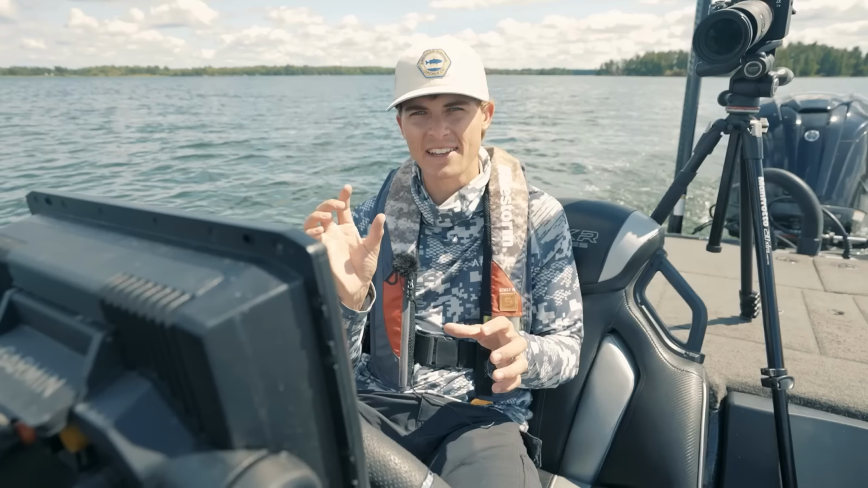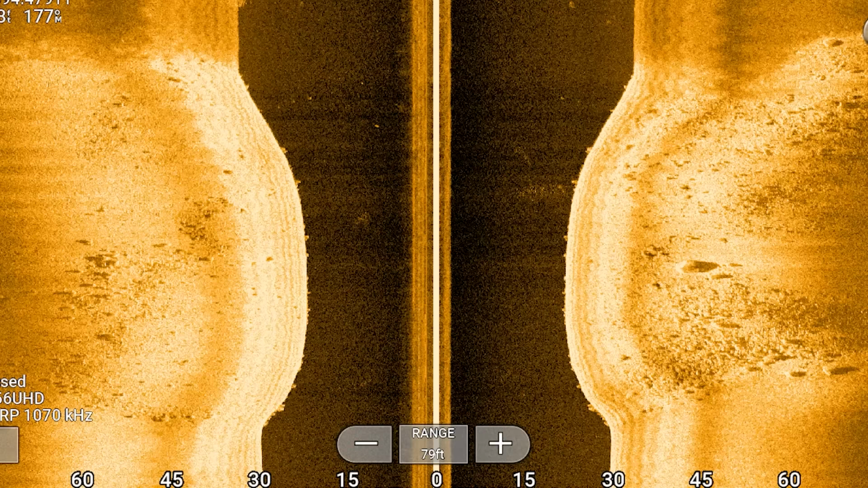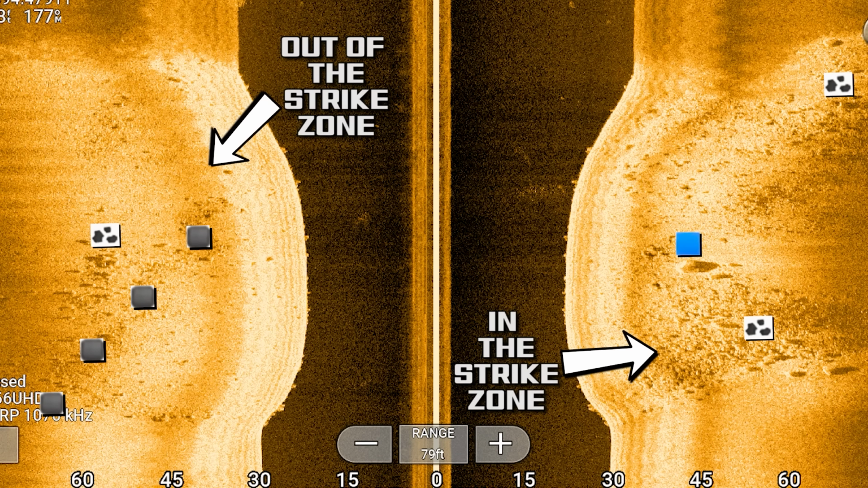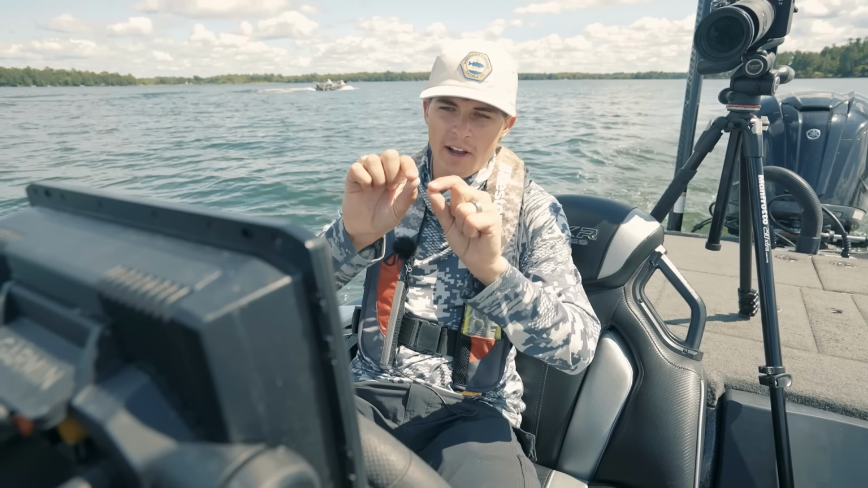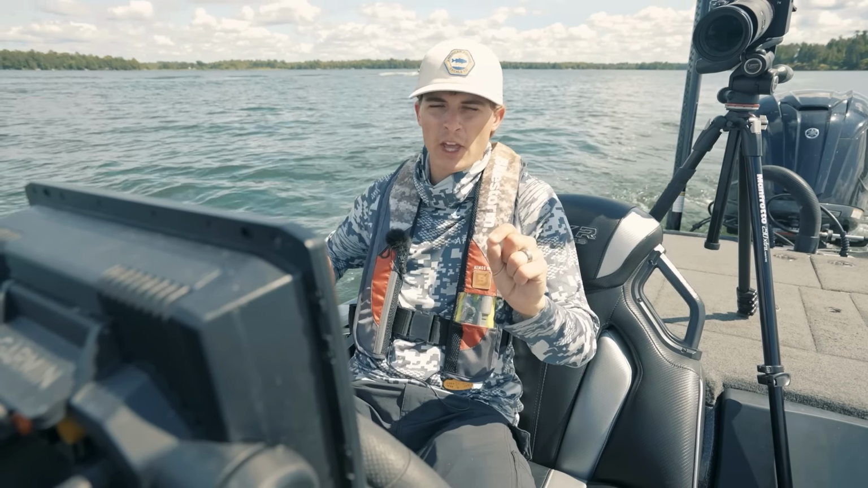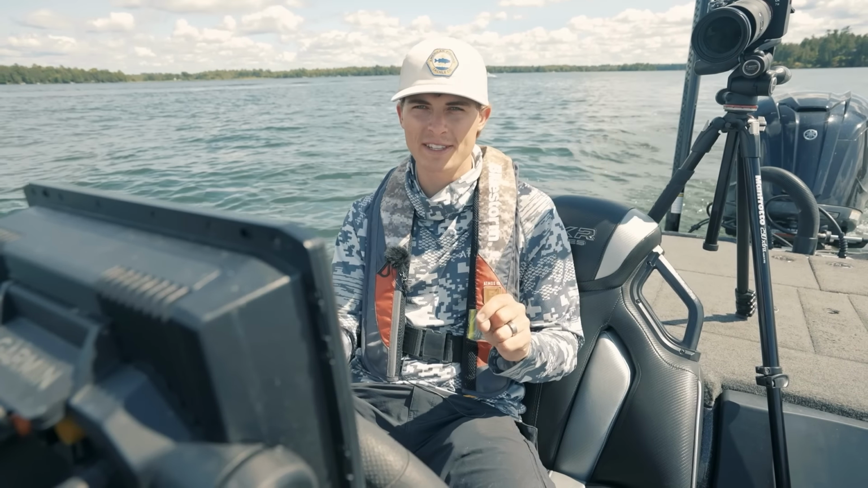And the reason that I take such care with putting my waypoints down on offshore rock is because I need my bait to be in the strike zone for as long as possible. And for most offshore rock situations, the rock is the strike zone. If your bait gets outside the rock, the fish are not gonna be there. You're not gonna get a bite. And let's say you have a line of rocks going this way, and you make a cast going this way over them, you're not being very efficient. You are not putting your bait in the strike zone for the longest time you can.